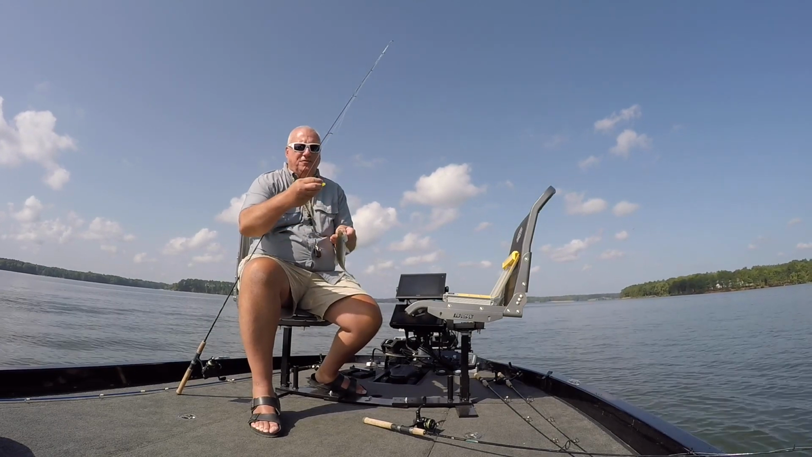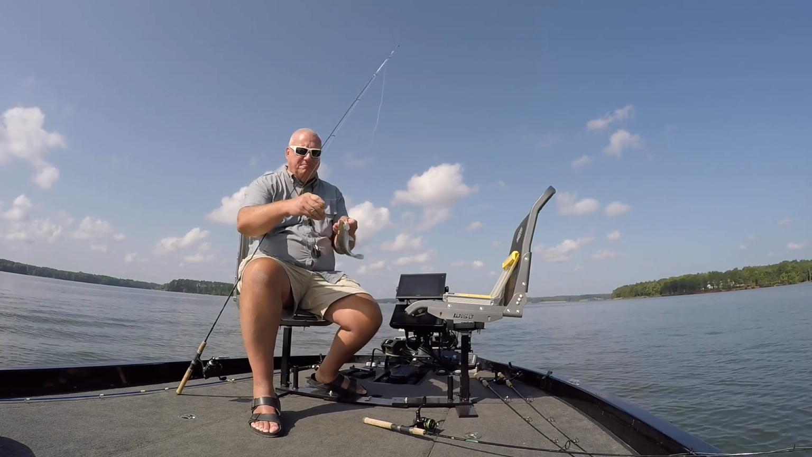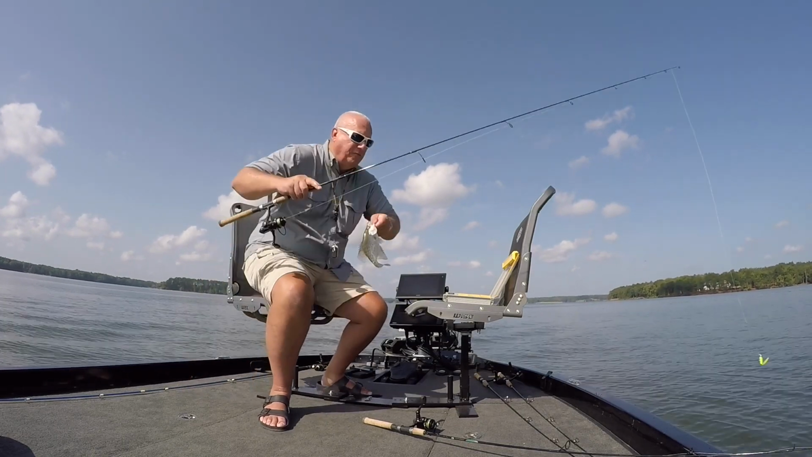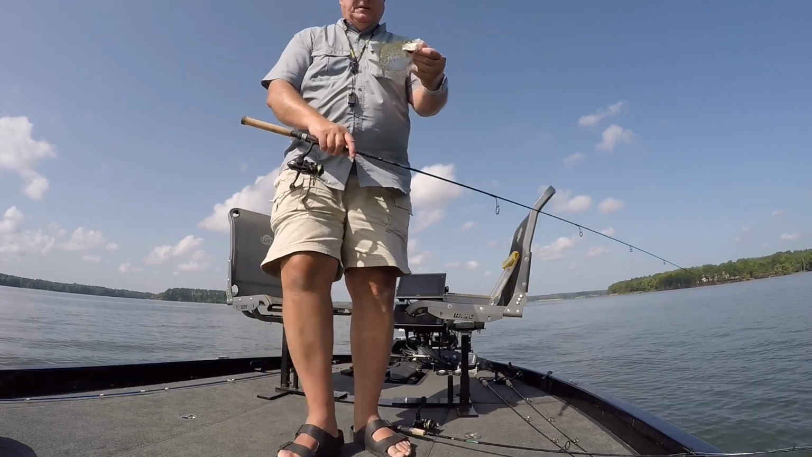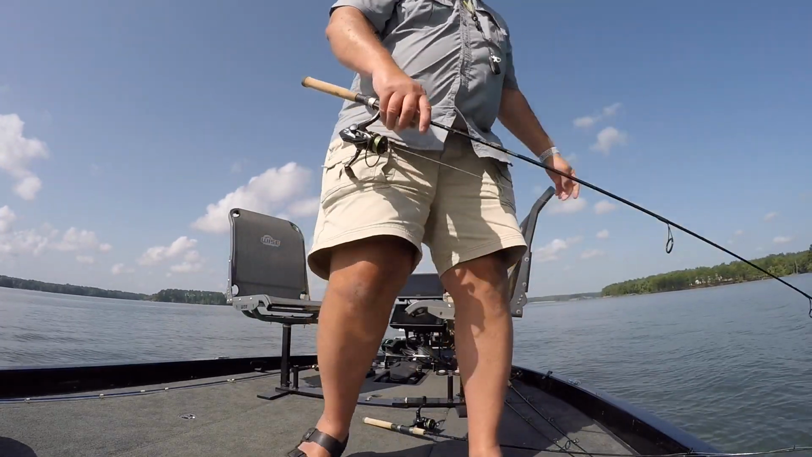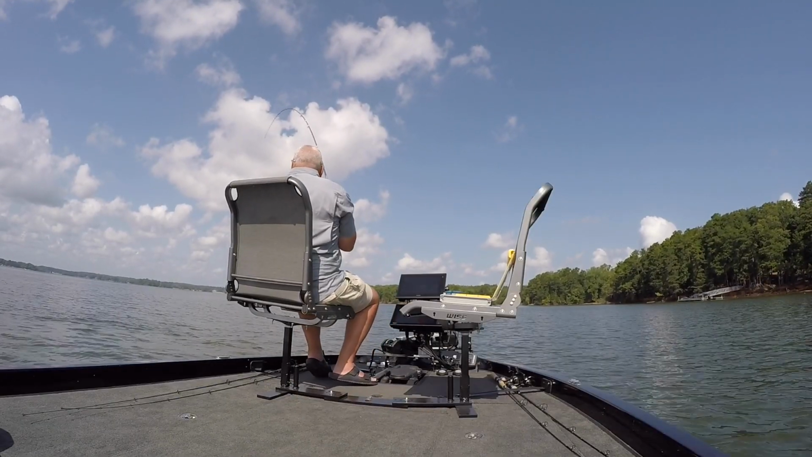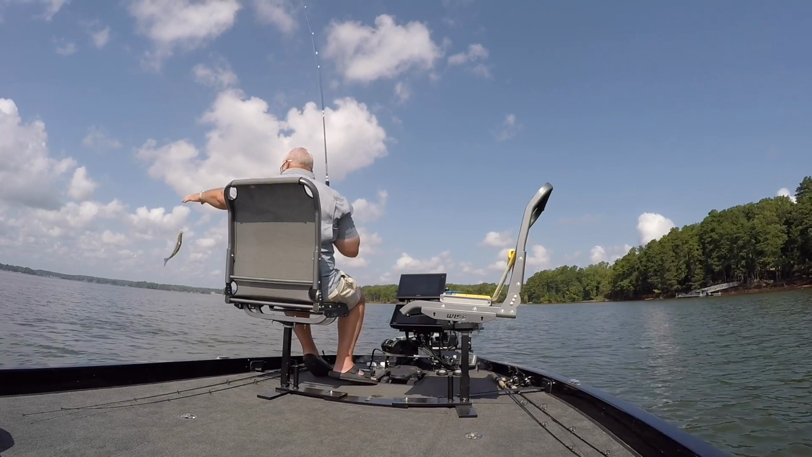Using that chartreuse color. I don't think they're hitting it as good as they were the other, but I was just gonna keep it on here and see what we can catch with it. Hold this minute. Ooh, all right. That's a nice one.